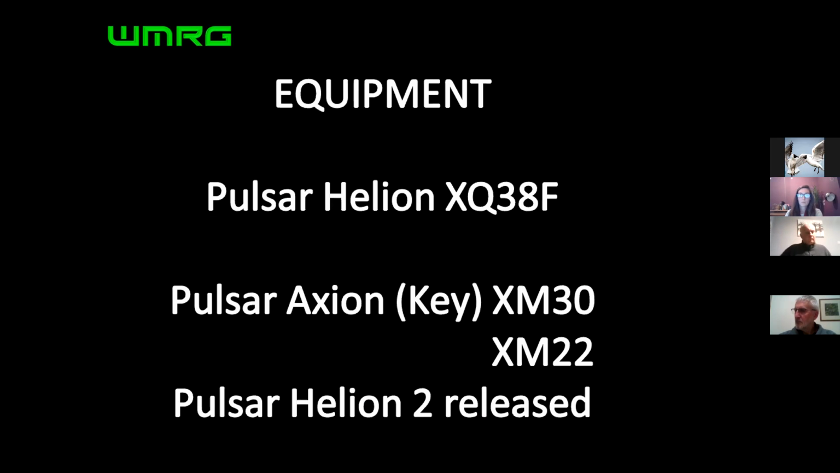So a common question we get all the time is, what equipment do you use? Would you recommend this thermal? Would you recommend that thermal? So what we use is a Pulsar Helion XQ38F. For those that are aware of thermal and have looked into it themselves, this model is now discontinued. And the new model is the Pulsar Helion 2 XQ38. However, you can't find it in shops at the moment.